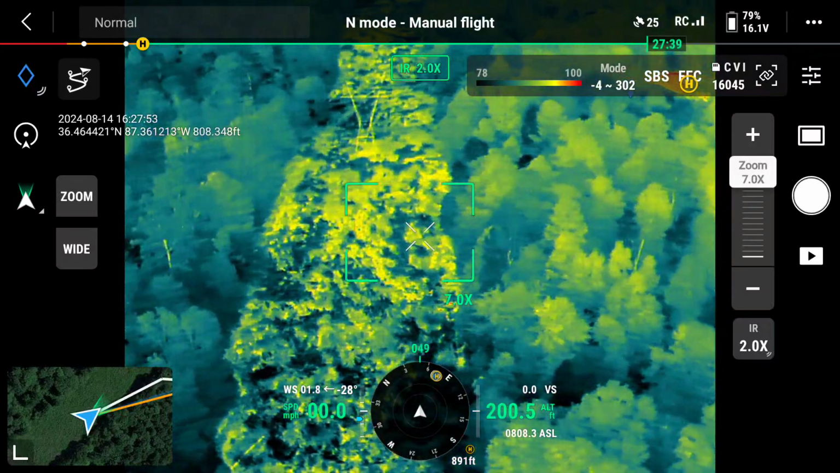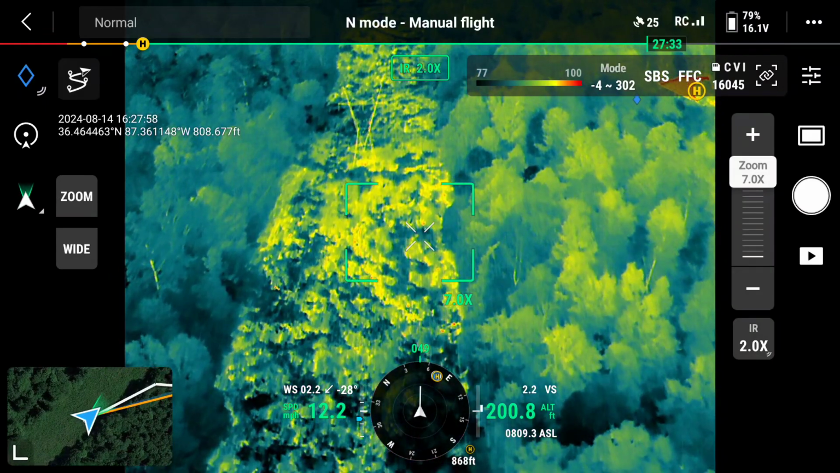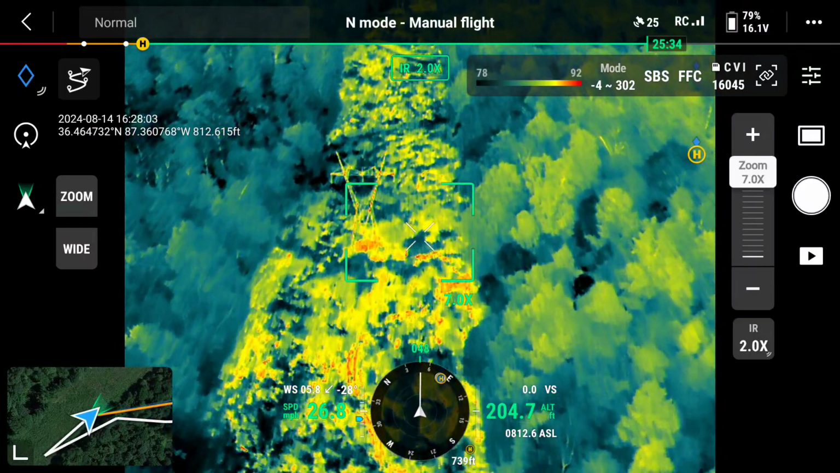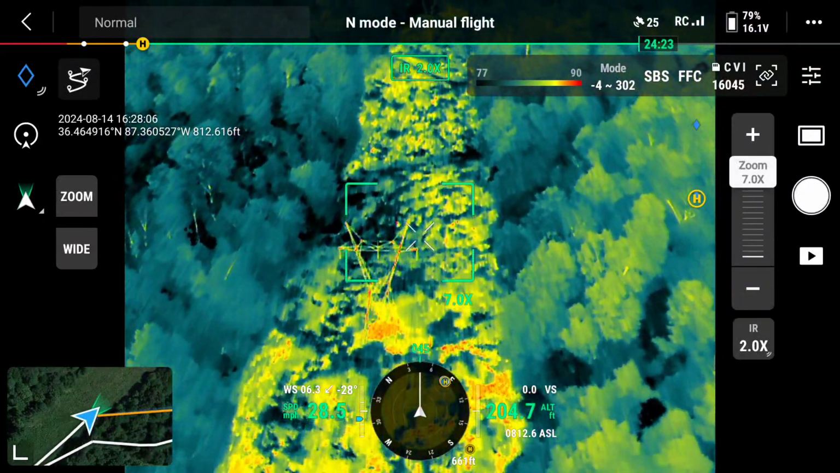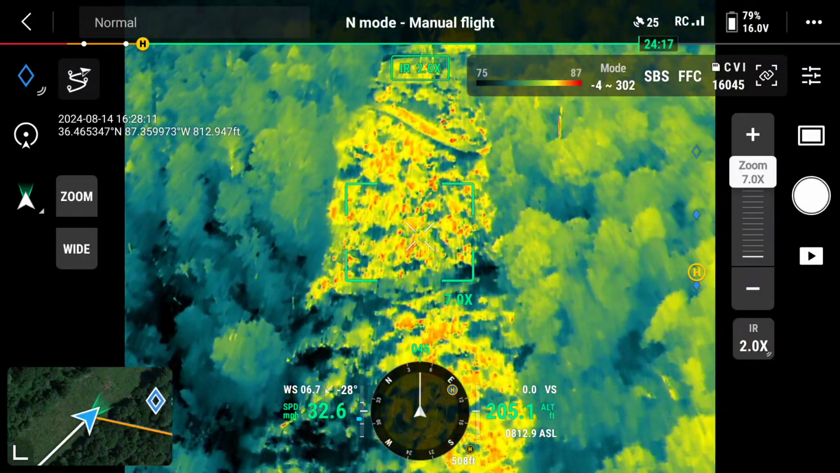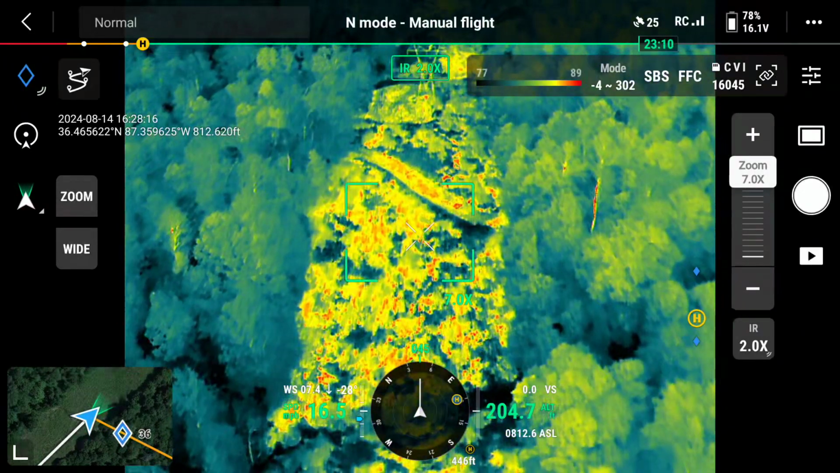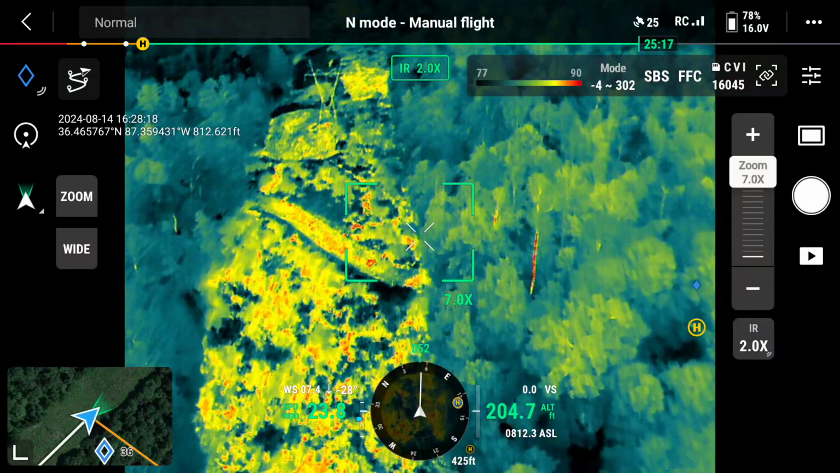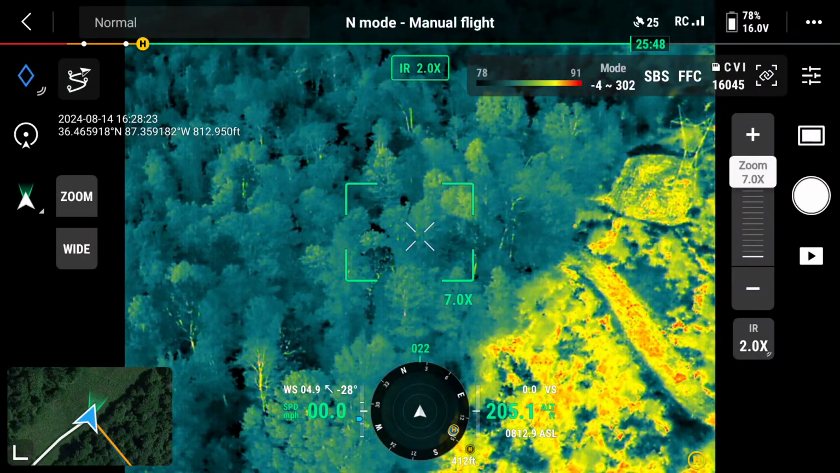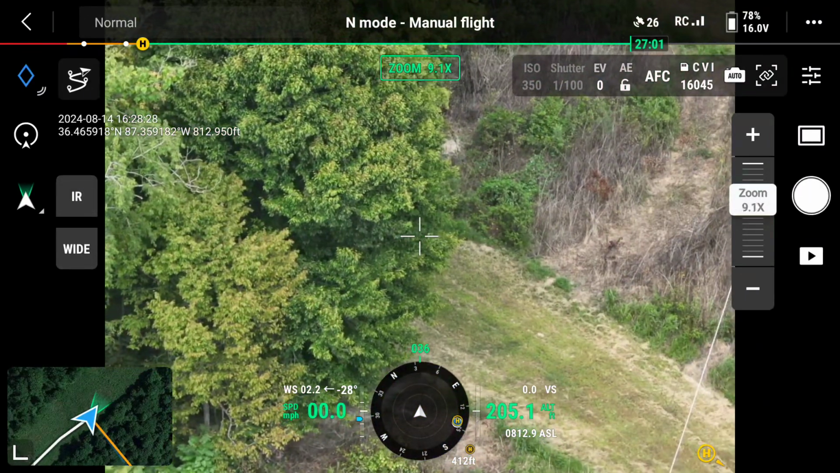Now here's the thing on this, is that your wide angle camera is single focal length. It's not an adjustable focal length, but it has a digital zoom. And it will digital zoom all the way out until you hit the 7x point. And then once you hit the 7x point, it will switch over and begin using the zoom camera. So you go back to an optical zoom on the 7x zoom, and then that camera begins using a digital zoom to zoom. So you start losing quality on your visual camera at that point.